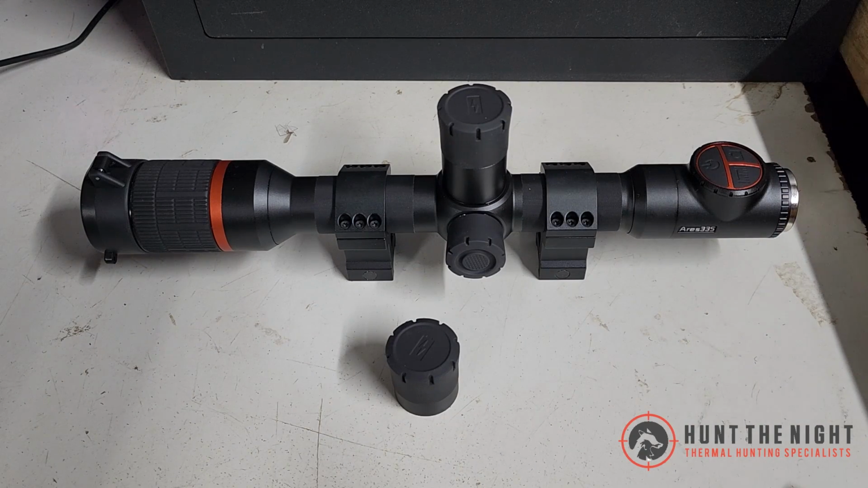Anyway, guys, one last little thing. Did I mention audio recording? Because it audio records it beautifully, and I probably did. I love the picture-in-picture as well. The picture-in-picture zooms in just the picture-in-picture, not the whole image. And I really like being able to retain my full field of view.